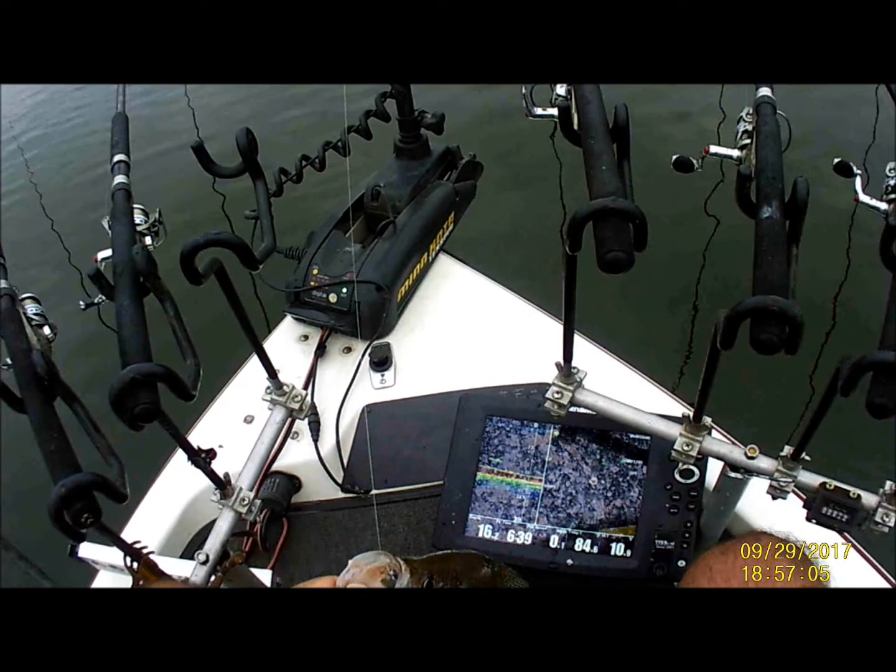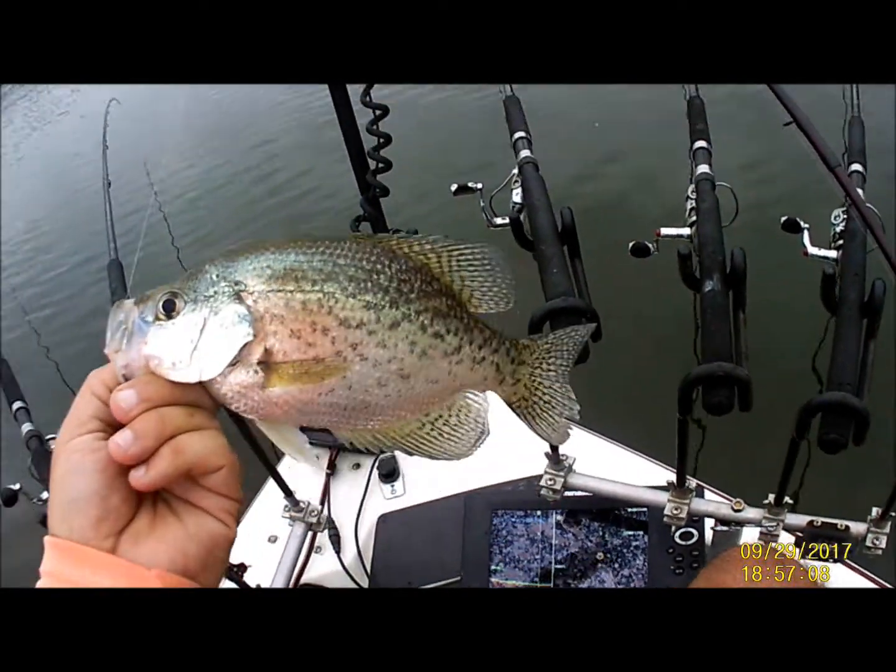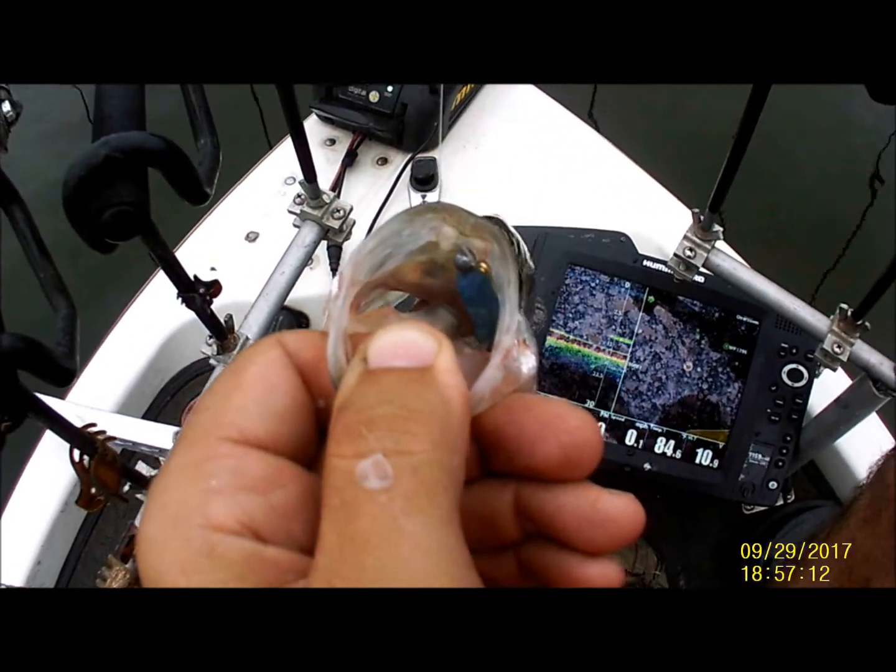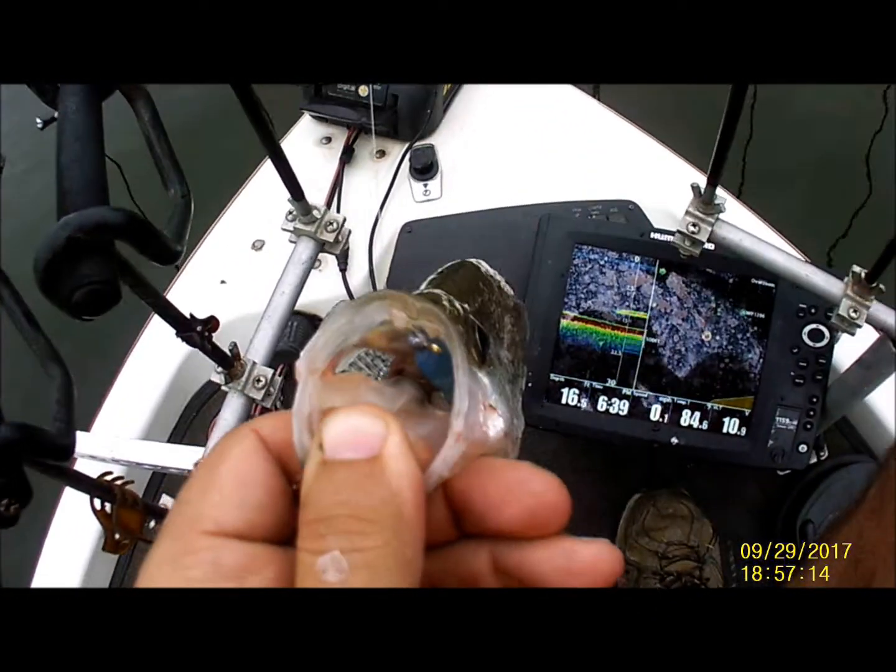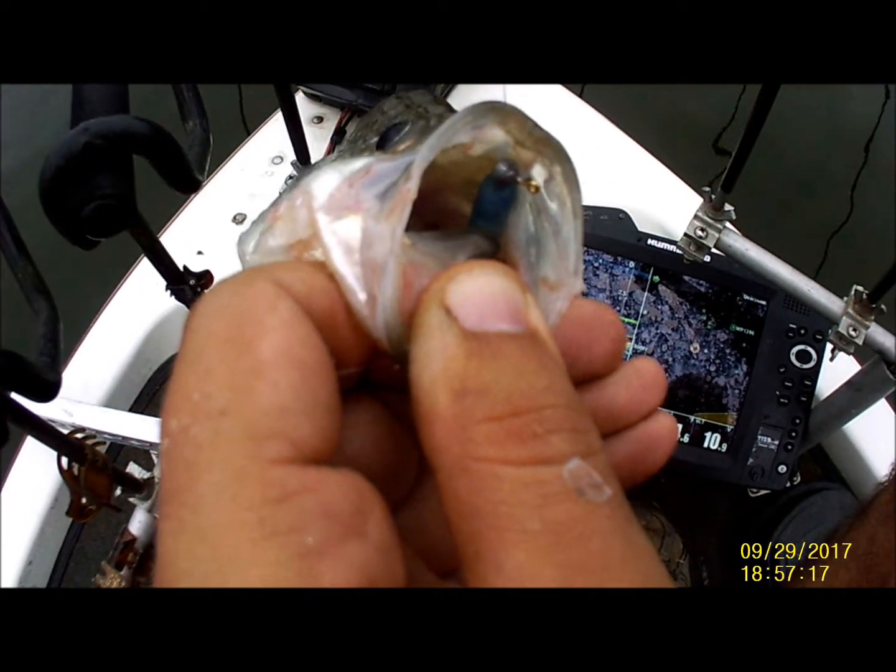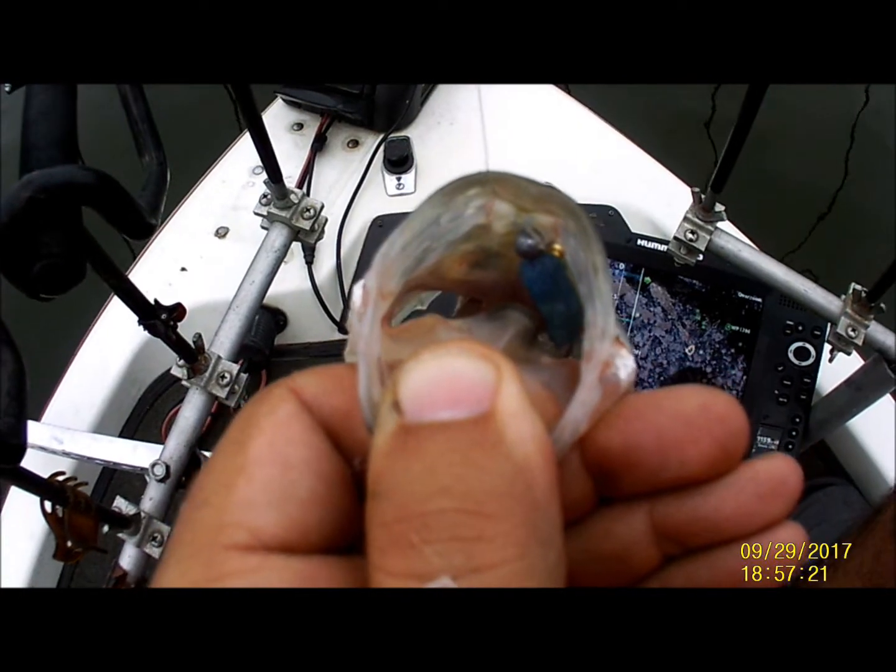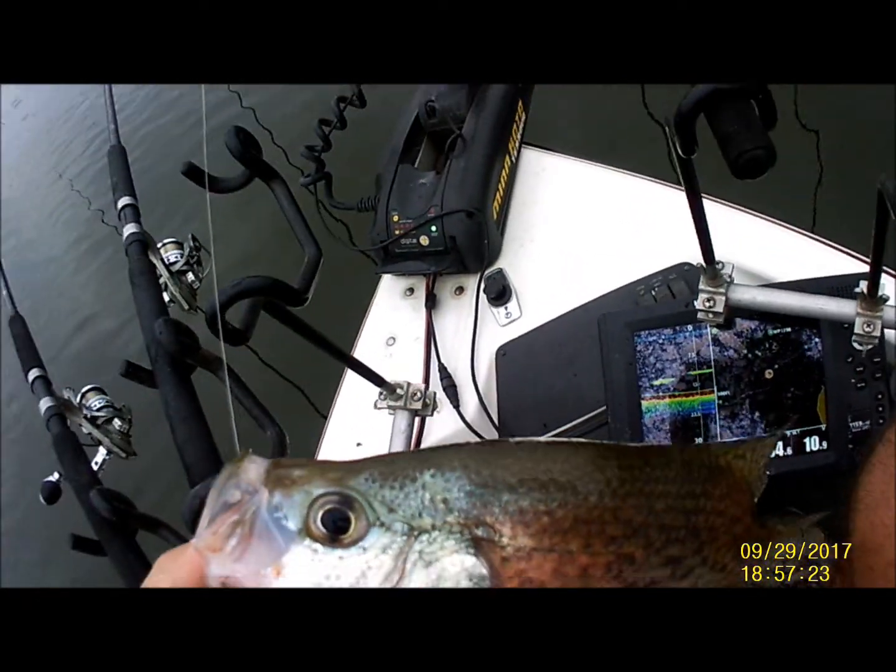Folks, I want to show you something here. I know you've been seeing me catch fish, and here's another one. Here's what I want you to see. I know that you've seen me catch quite a few on lime and chartreuse. And then all of a sudden, bam, they went to hitting blue and silver, just like that. You see it down in there. When they're sucking it down in there, using the right color.